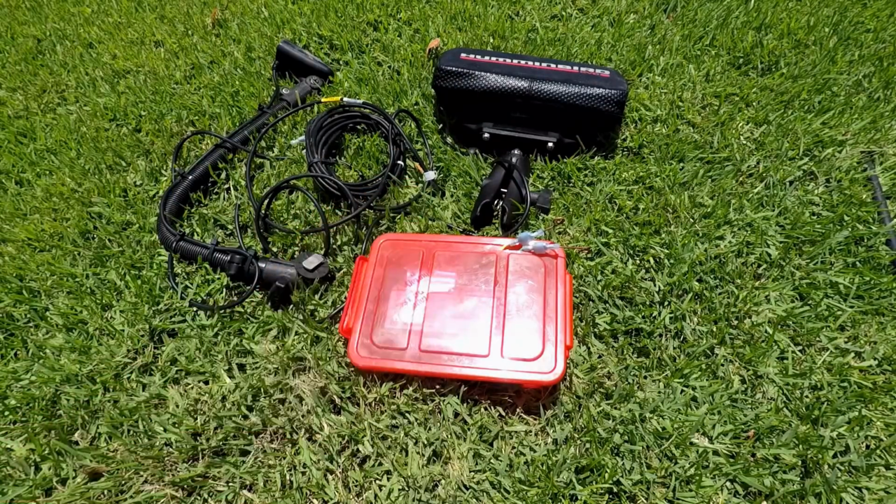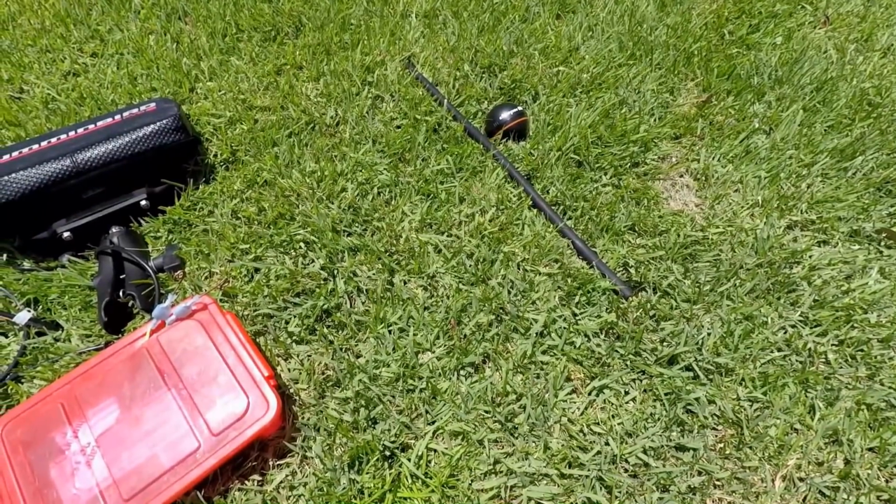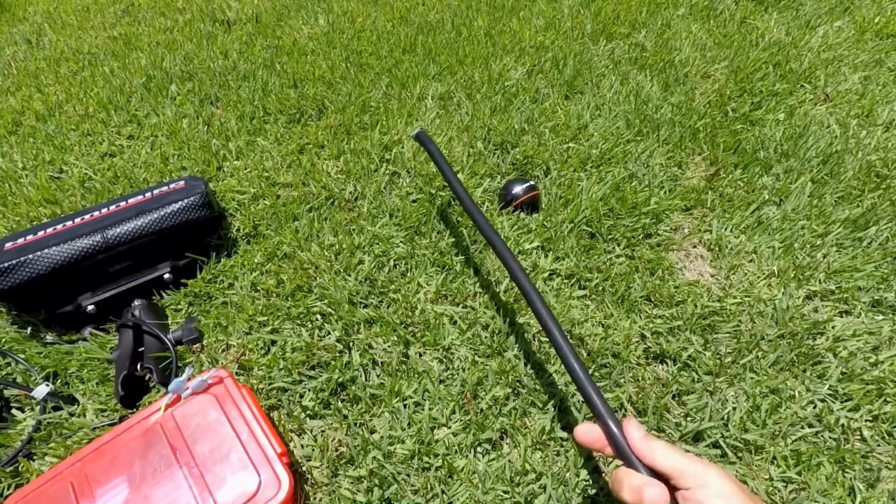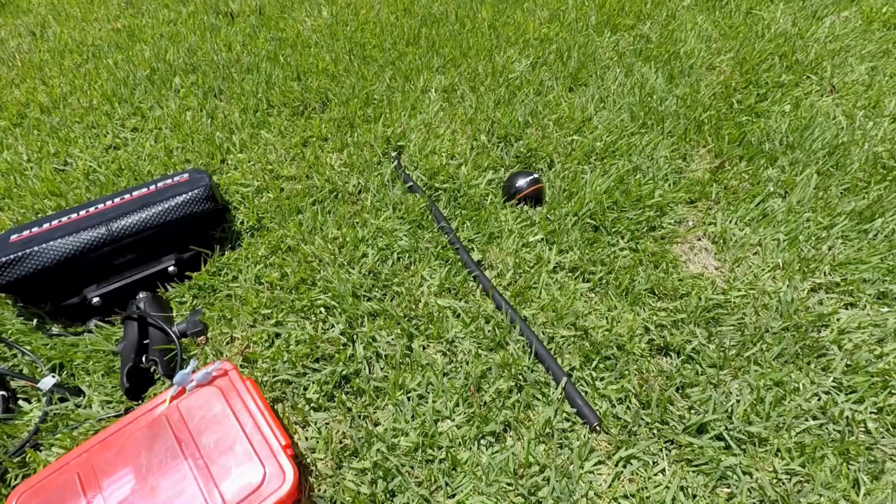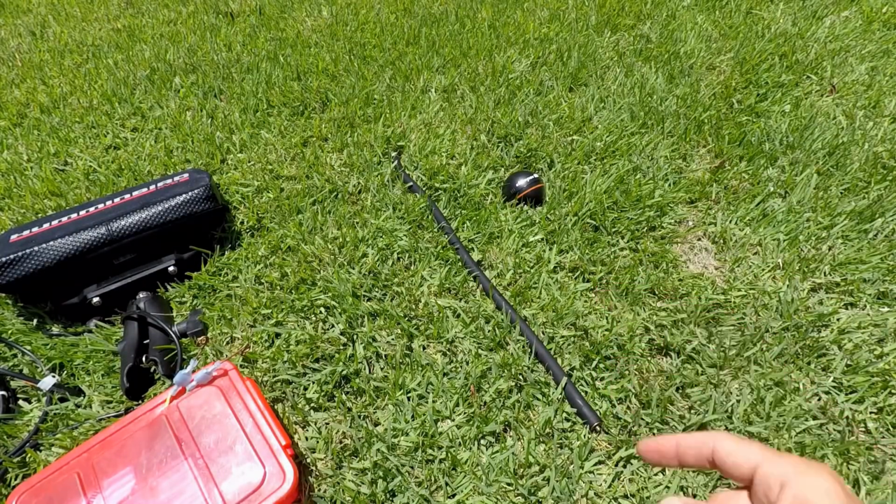So look at all that versus the simplicity of the Deeper. It's basically just this rod to attach it to a utility track, and then the Deeper unit itself that only weighs 3 ounces.